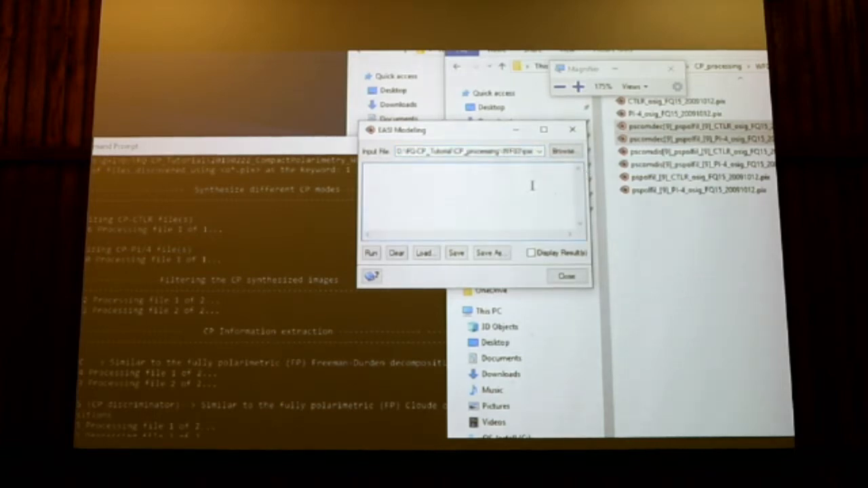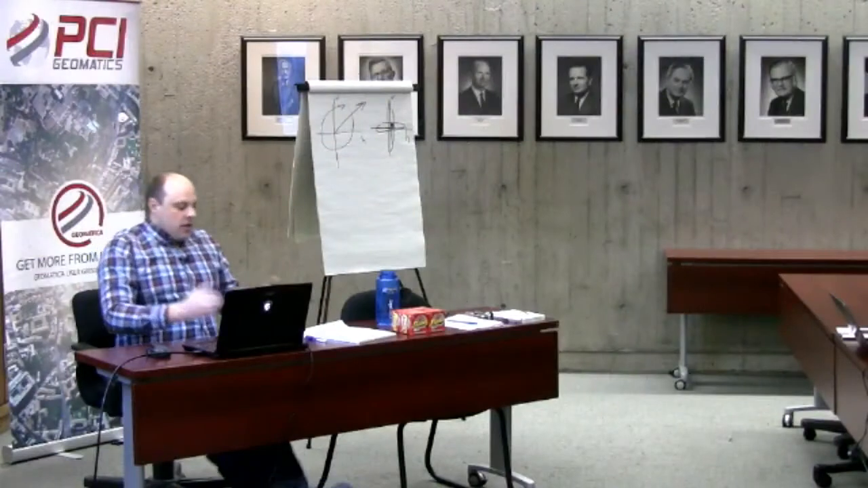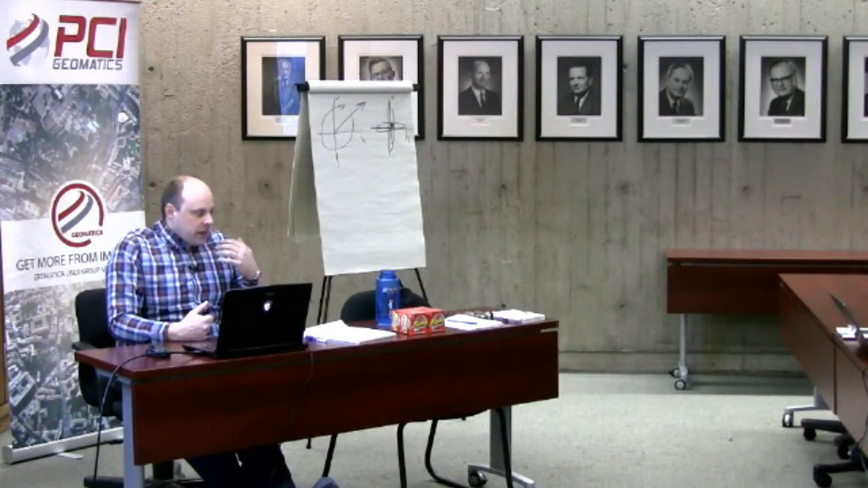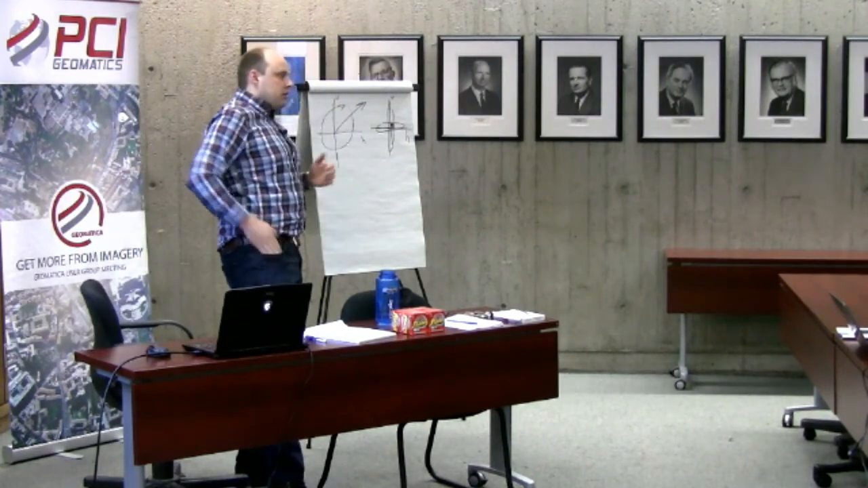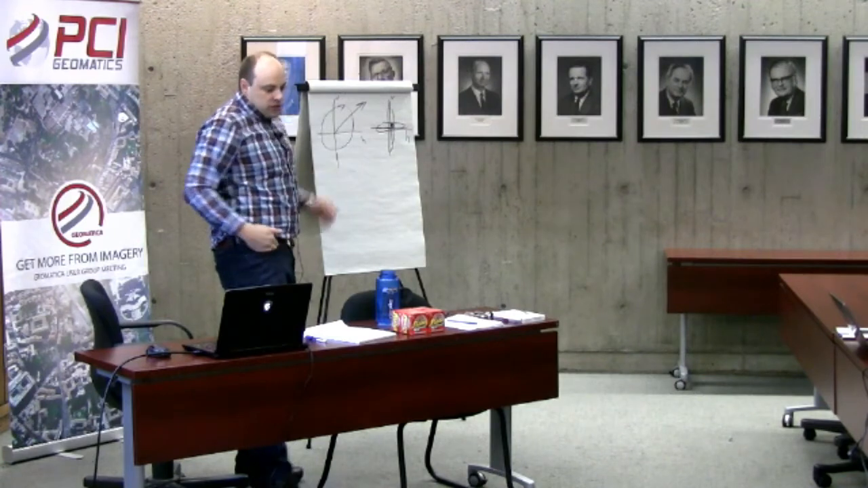And what I will do here is first compute the span, because one of the important features of a good decomposition, either for compact polarimetry or for full quad, is to preserve the span.